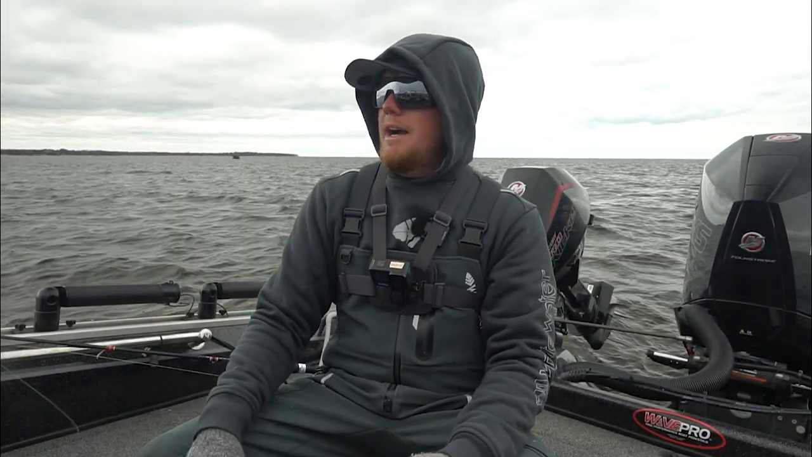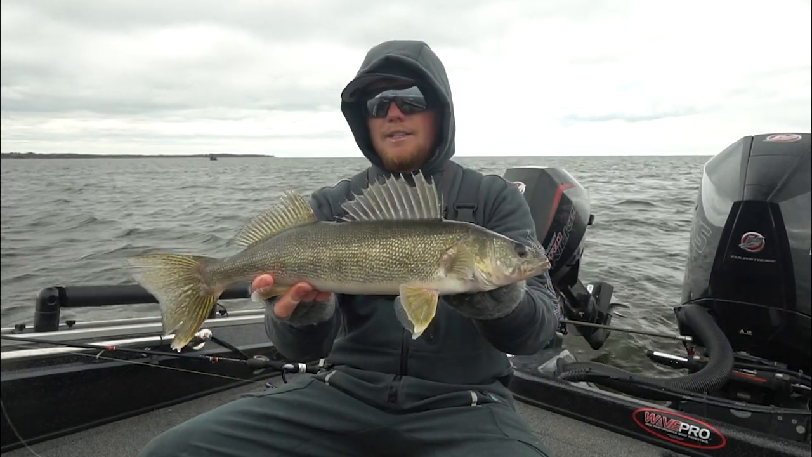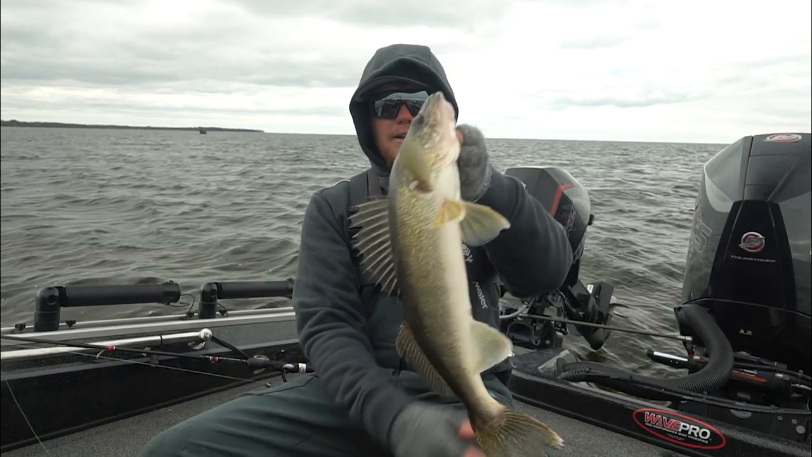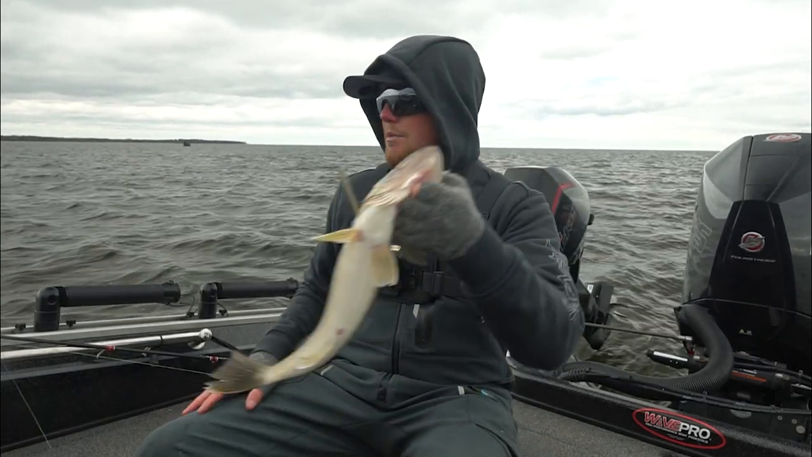yet it looks like these pods are kind of staying in the same general area. I found a pocket of warmer water than we've been fishing all morning. It's a little shallower, and these walleyes seem to be loaded up in there, and they're crushing those hair jigs. But that's another good fish. We'll go ahead and get this one back.